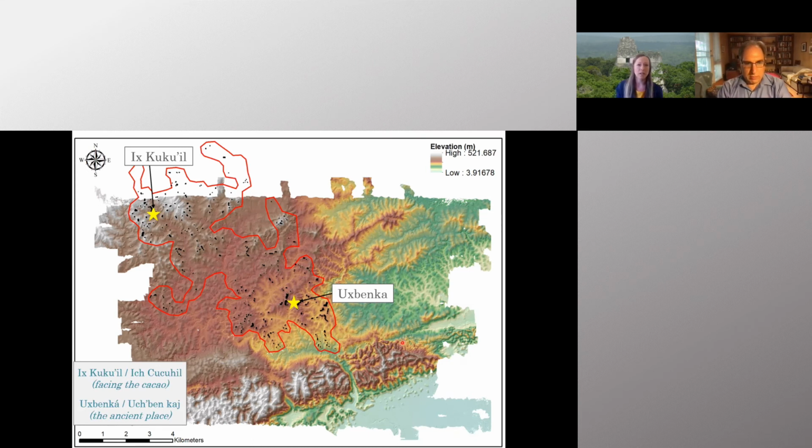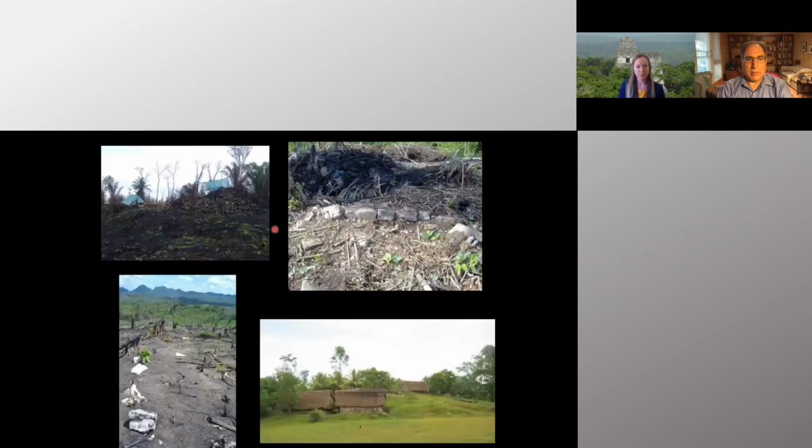kilometers of LiDAR data, and we used this to help identify where these different household plazuelas or residential units were located across the landscape. Between the two centers of Ishkukuwel and Ushbenka, we identified more than 300 household plazuelas, almost all of which are situated on these discrete hilltops and ridgetops.